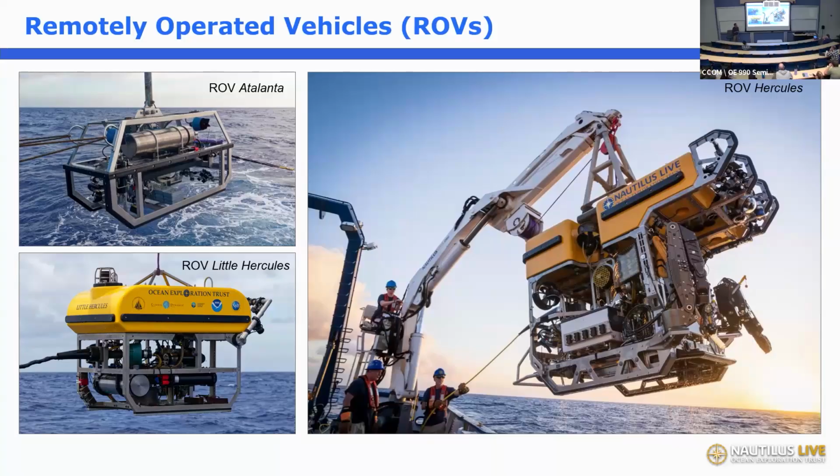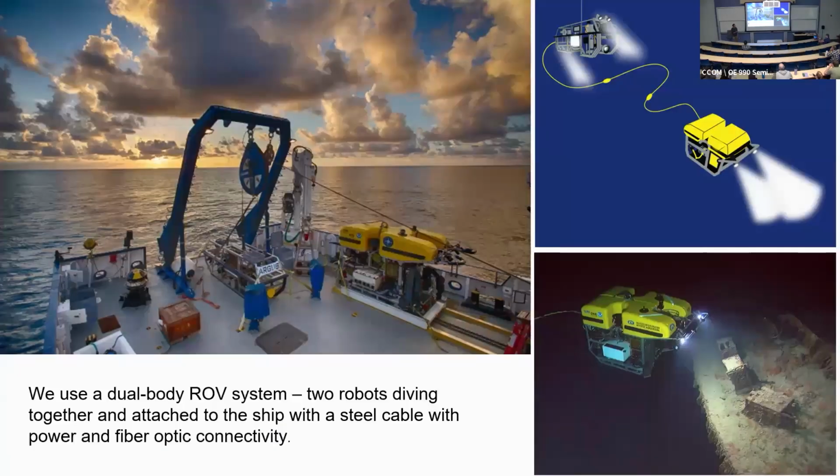It dives along with ROV Atalanta, so that's connected directly to the ship with like a 6/8 steel cable with power and fiber optic connectivity. And that kind of is a really heavy weight, basically. And then the next one, we dive them as a two-body system. So Atalanta is connected directly to the ship. And then the ROV in the front, Hercules, is on a tether, so it's sort of disconnected from the heaving of the ship, and we can get really close to the seabed and get nice imagery that's not bouncing all around.